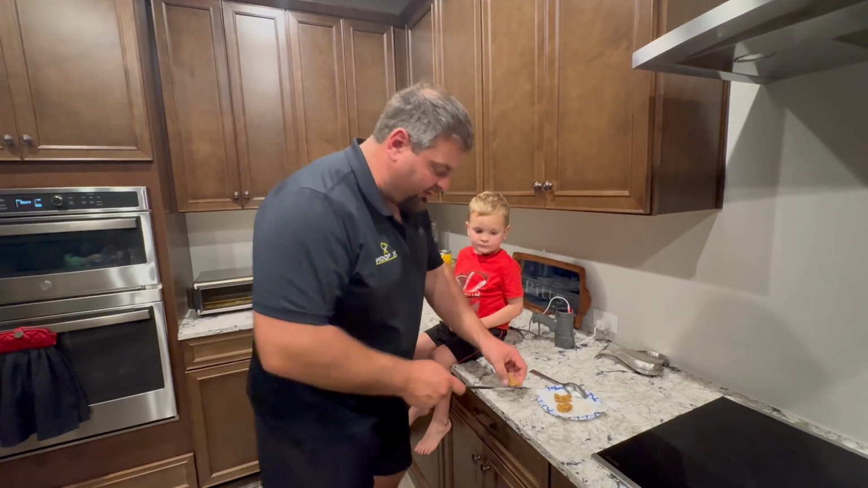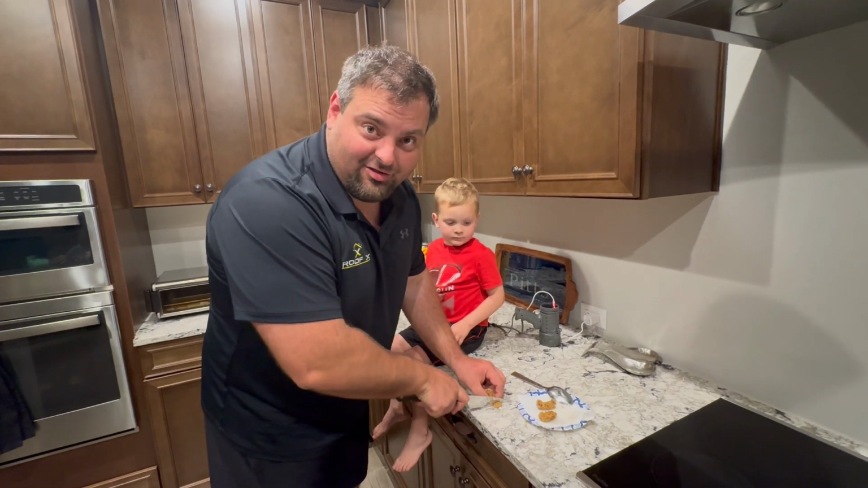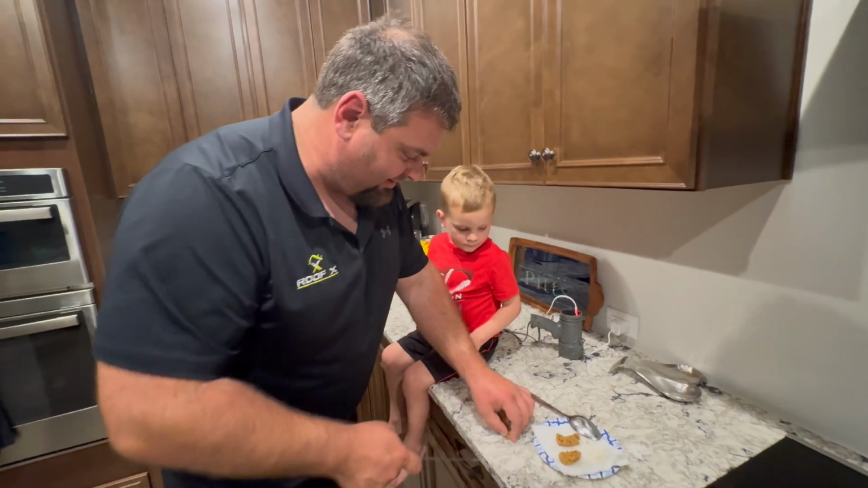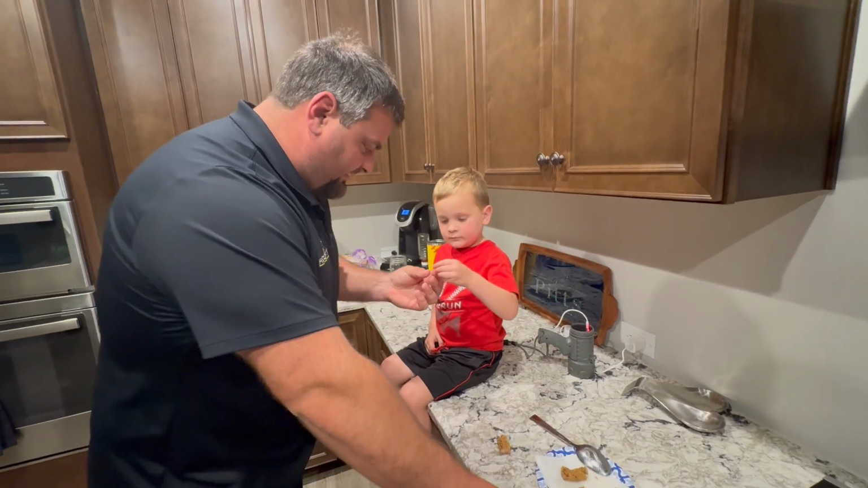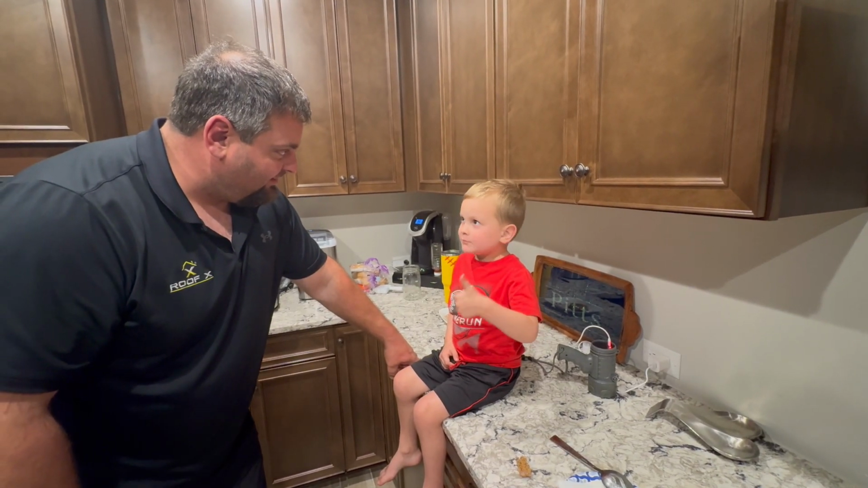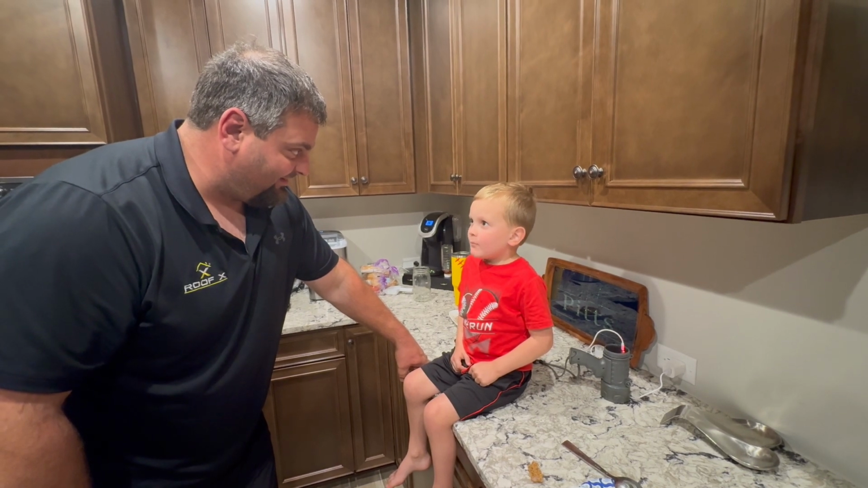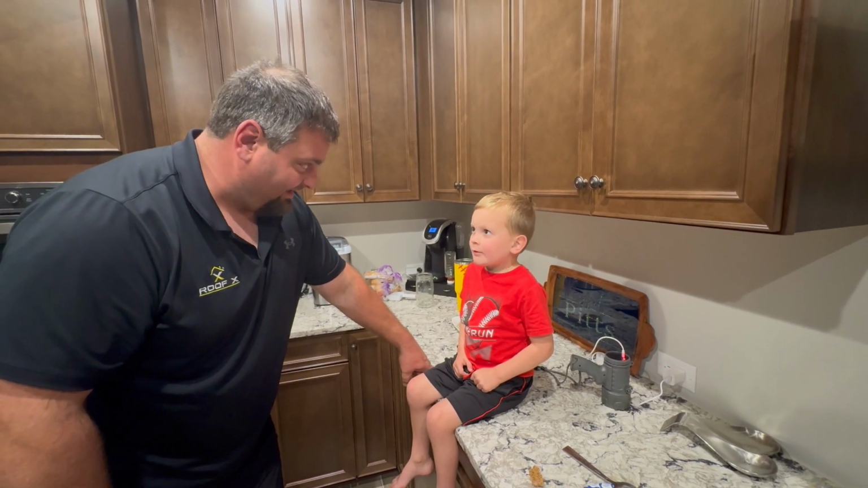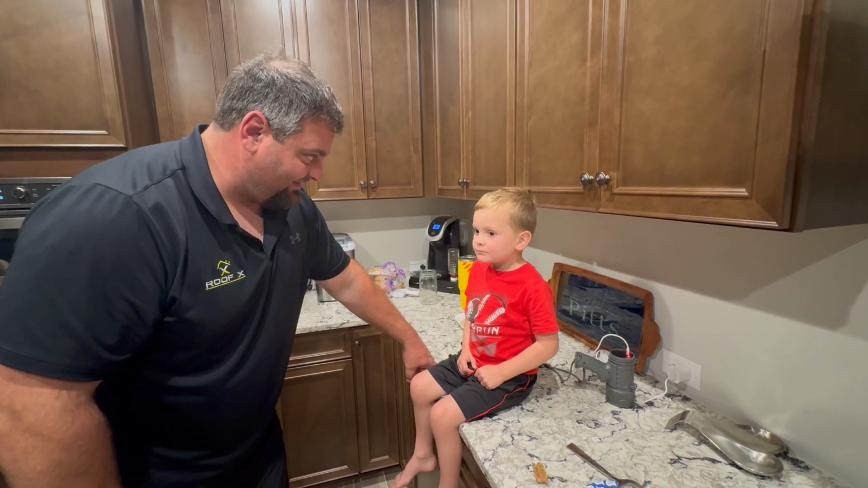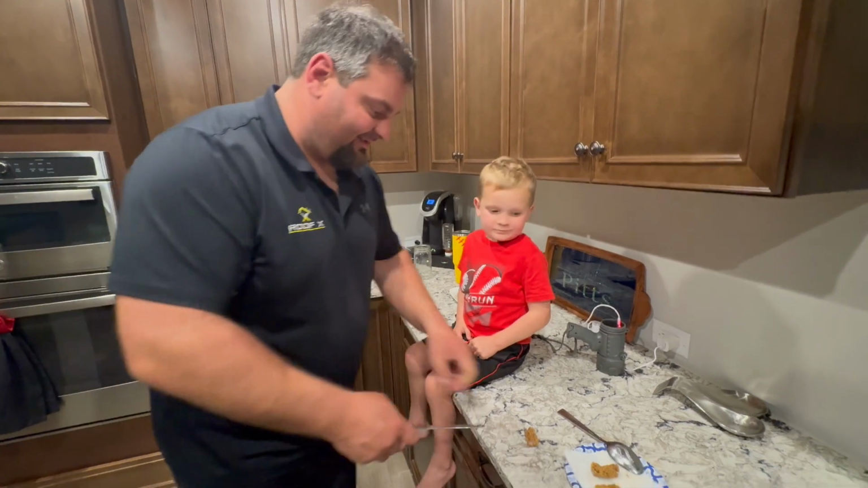All right, we got our coon cooled down. Alexander's gonna try the coon first. Here you go, buddy. Take a big bite. Tell us how it is. Is it good? Is it chewy? Yeah? Do you want to spit it out? Alright.